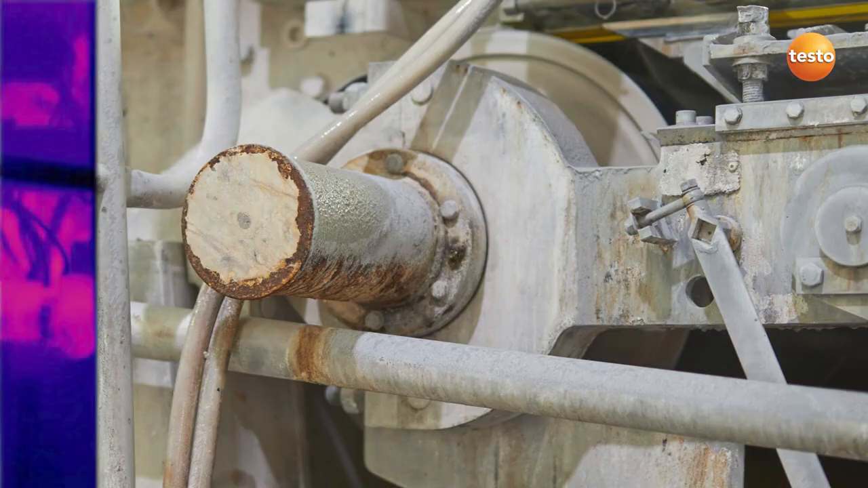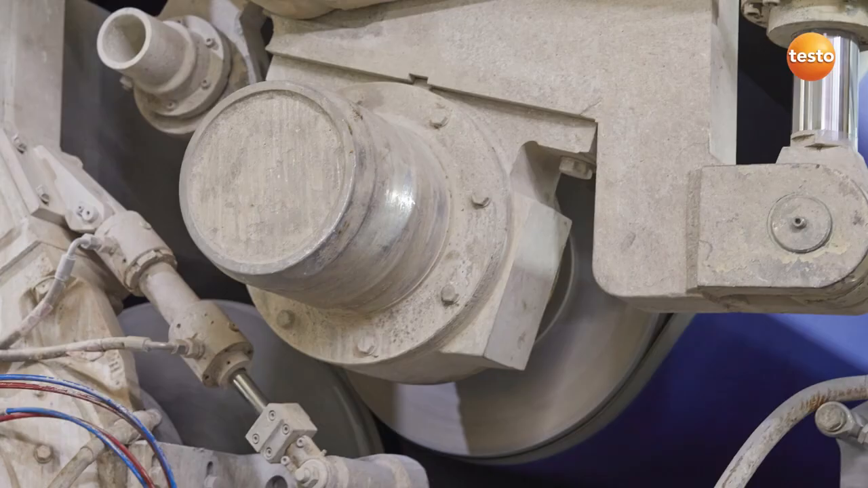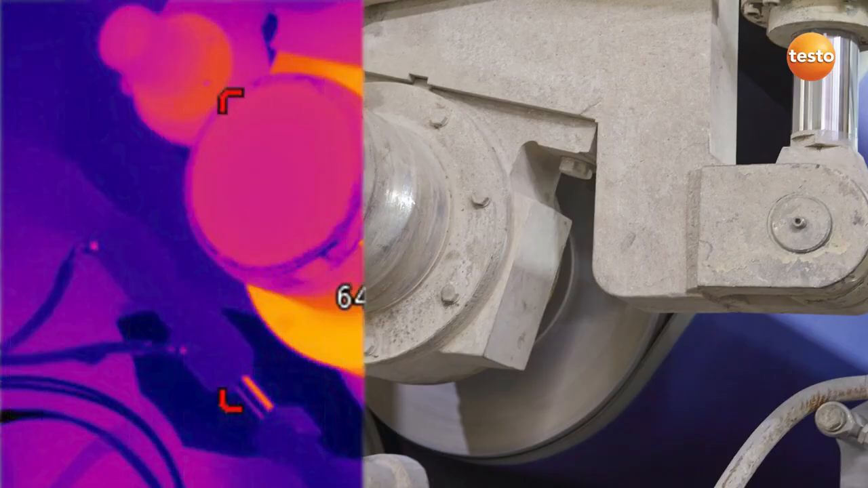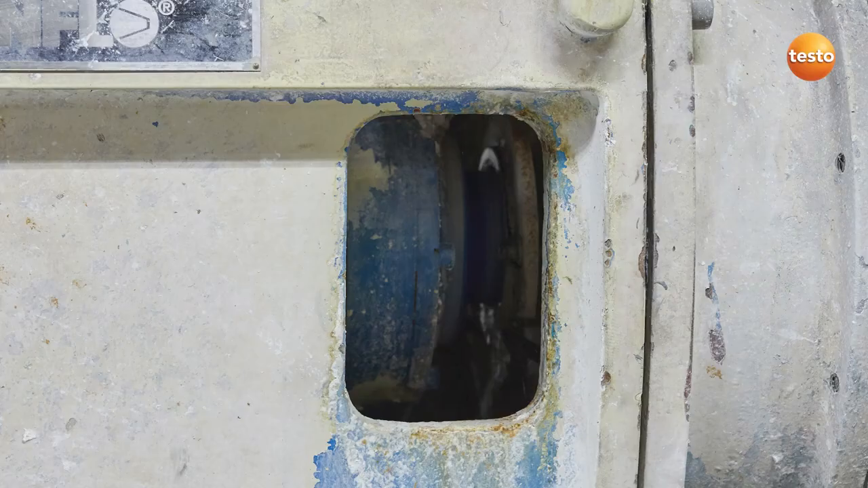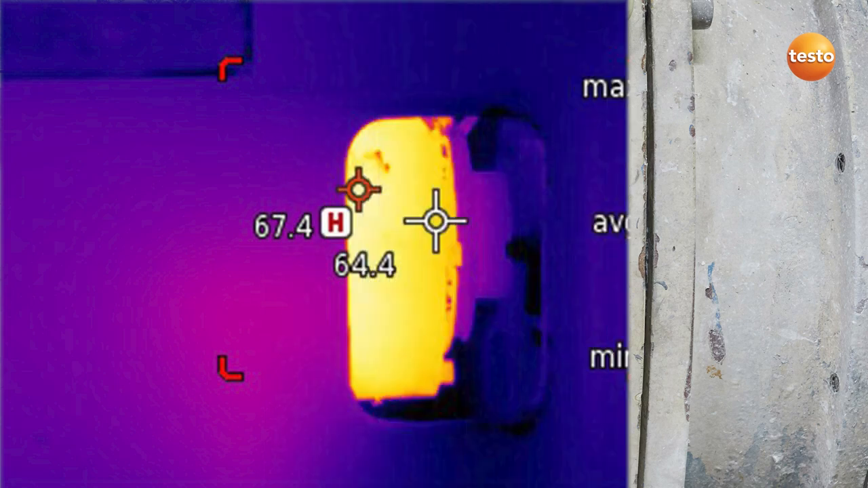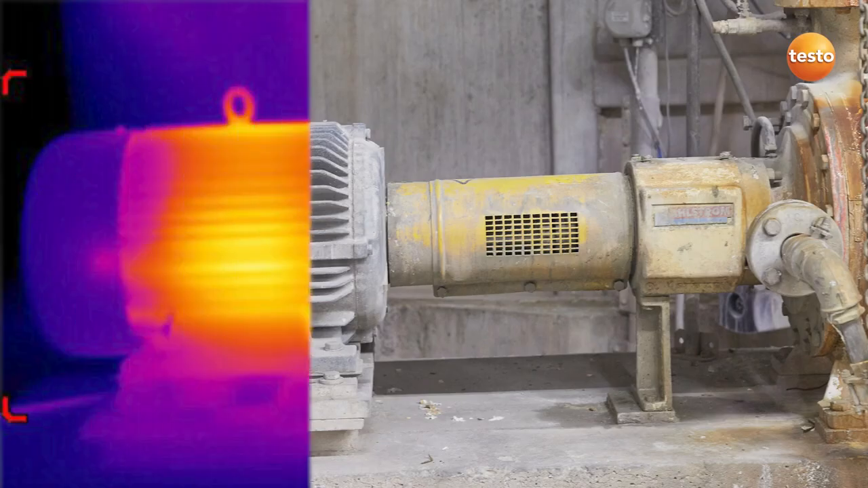The two functions, HotSpot and area measurement, simplify the analysis of the thermal images here, and make it possible for you to use thermography even more efficiently. In addition to shafts and bearings, motors are also relevant for smooth production.